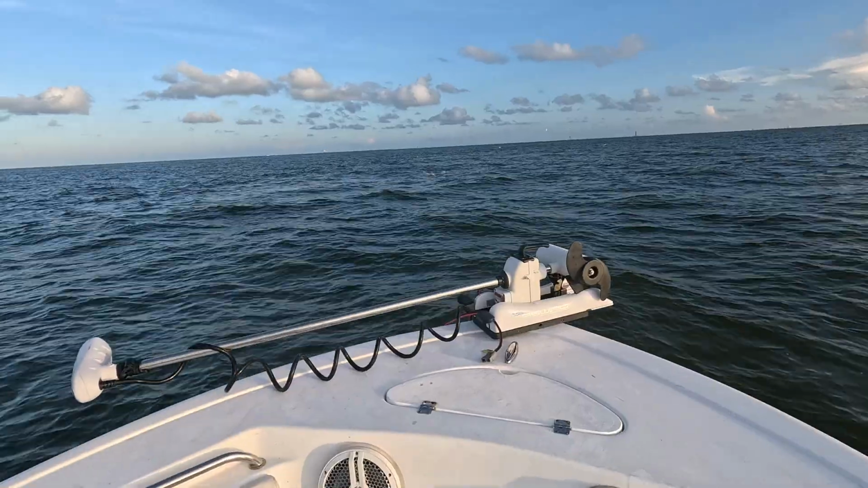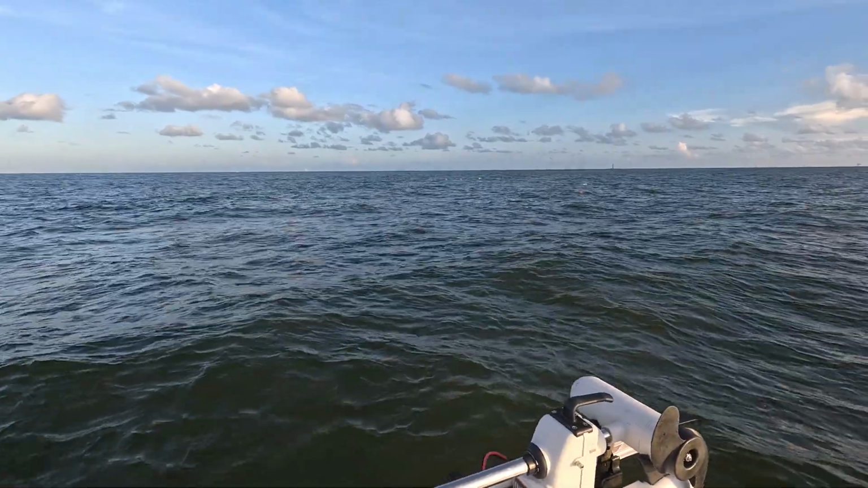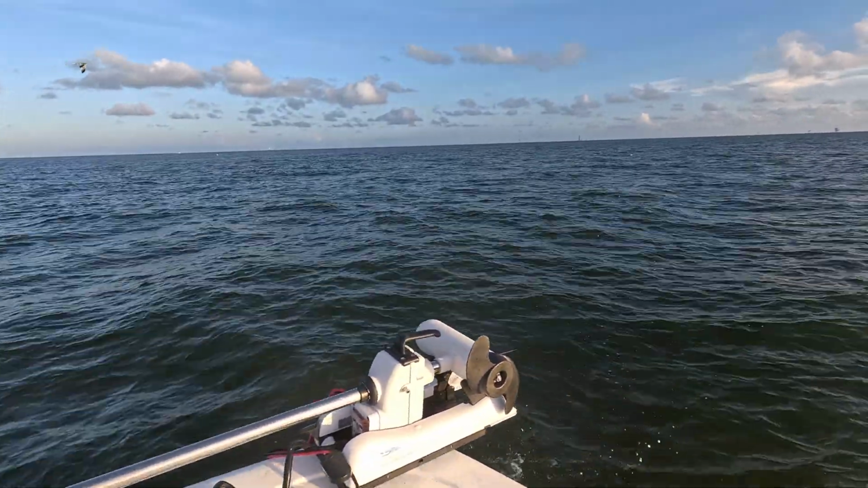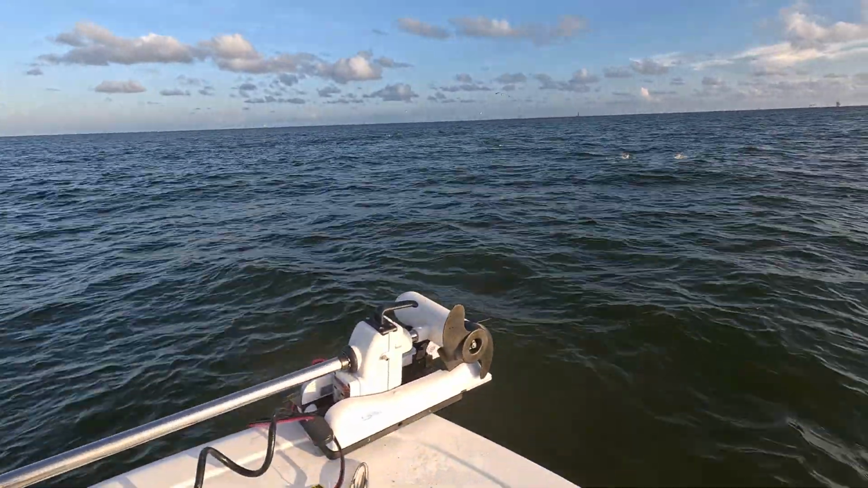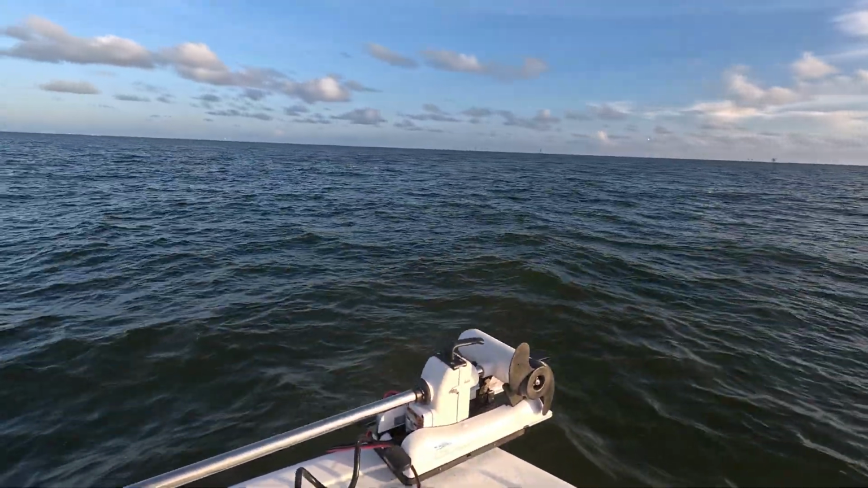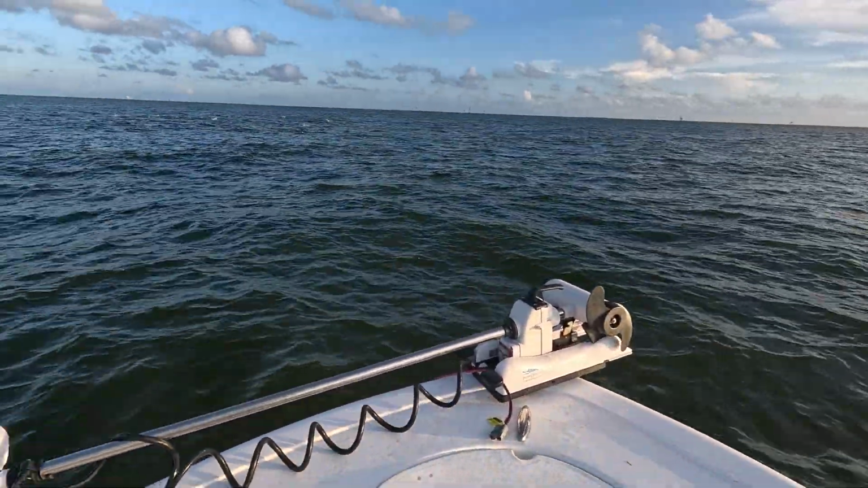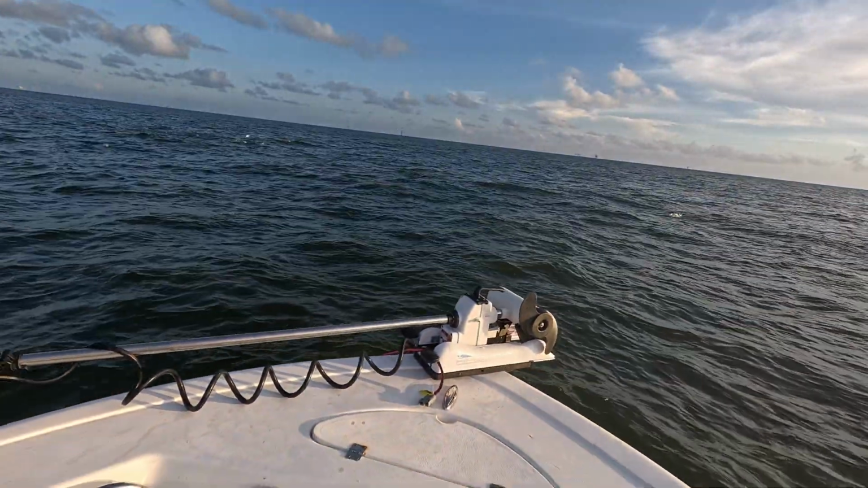11 feet. Dude, we just were cruising. Look at these fish. So many fish. I think they're a bunch of little Spanish, but oh my gosh, dude. These things are crazy. Blowing up the water. Oh, we've got to try and hook up. We've got to try it. There's so many of them. Holy smokes. They are everywhere.